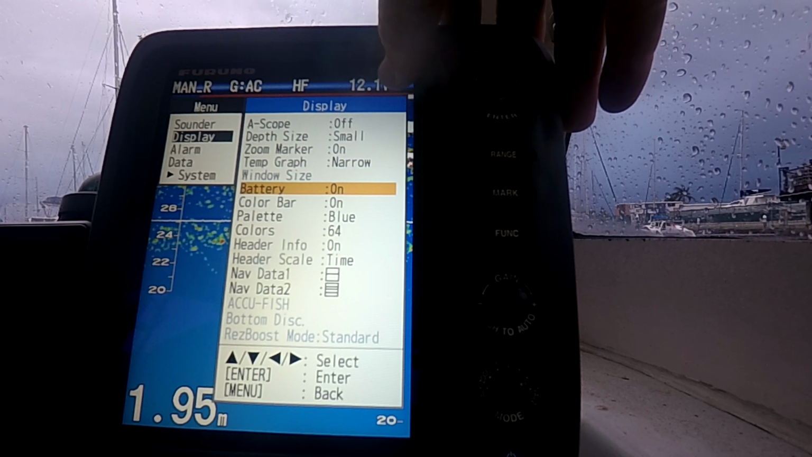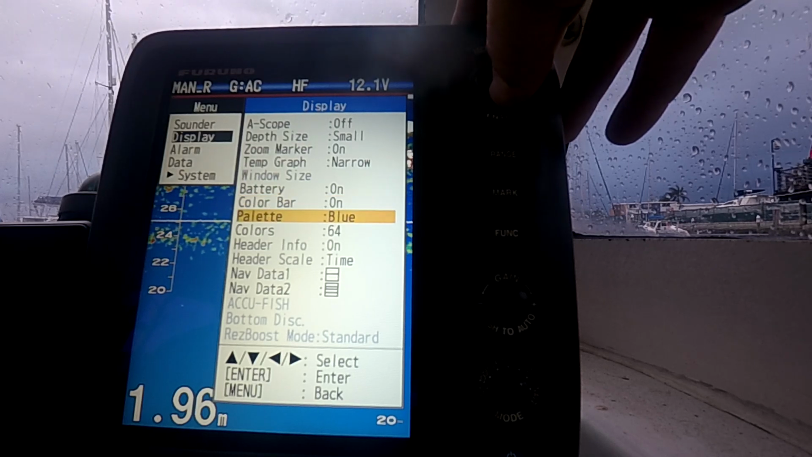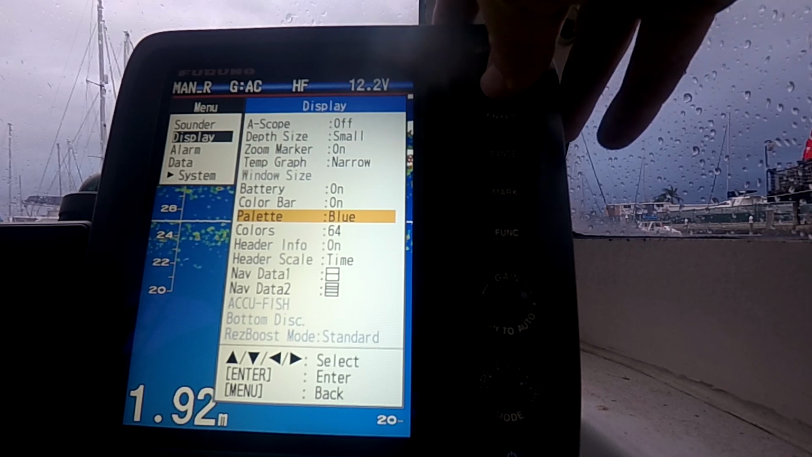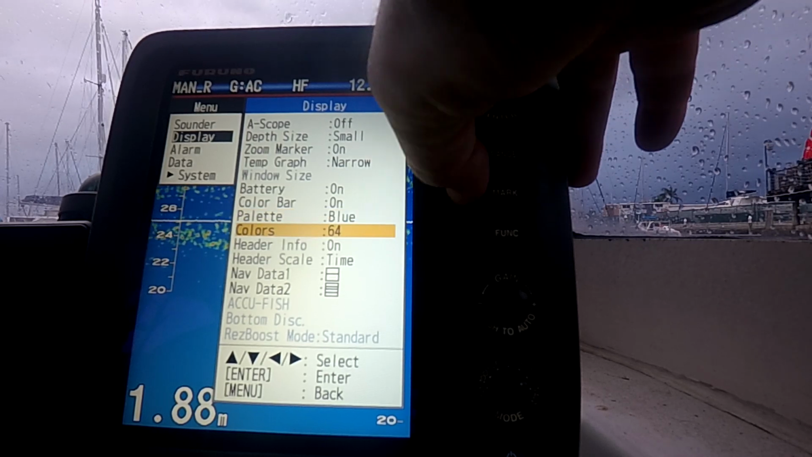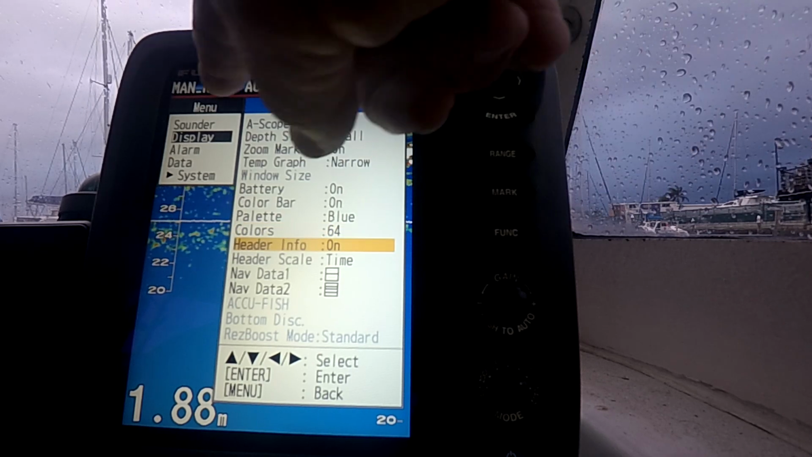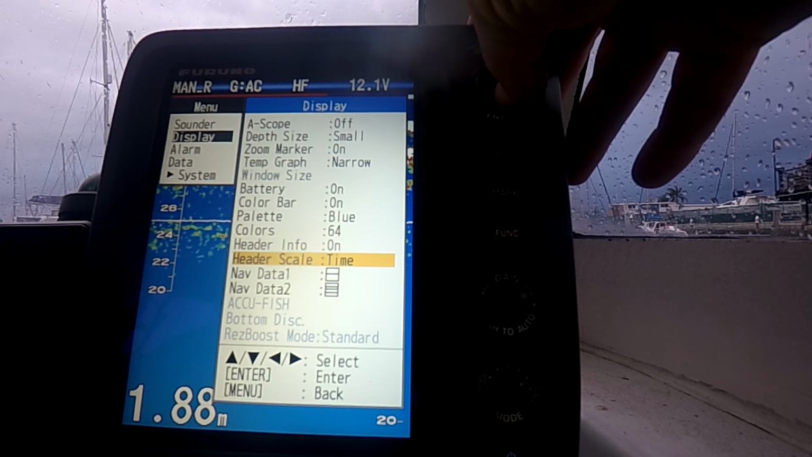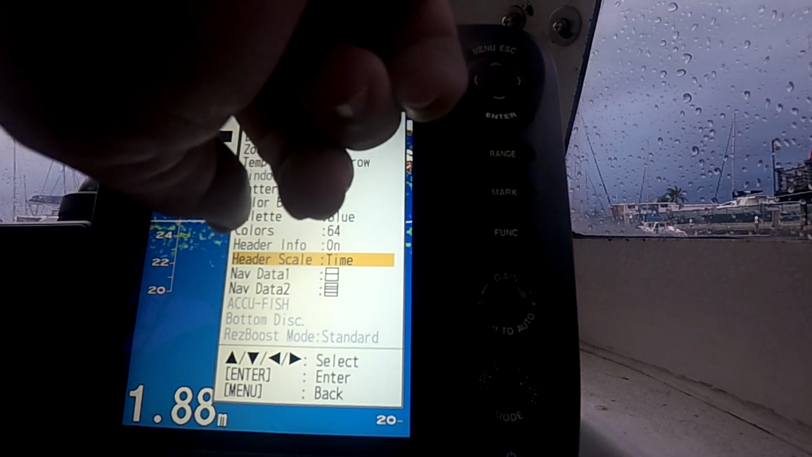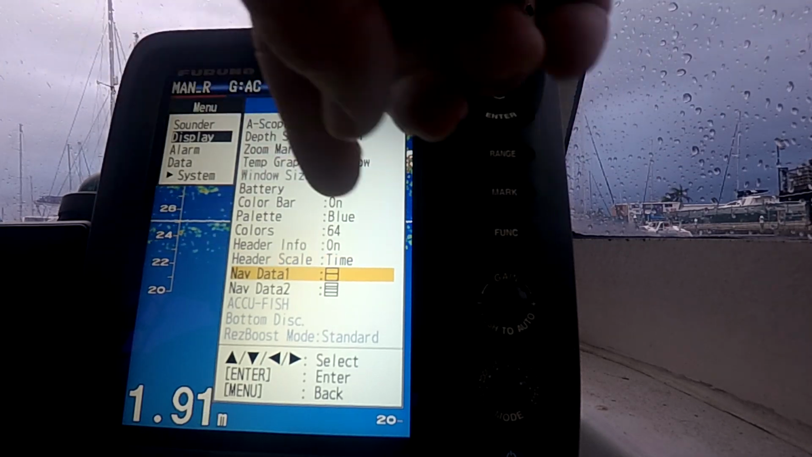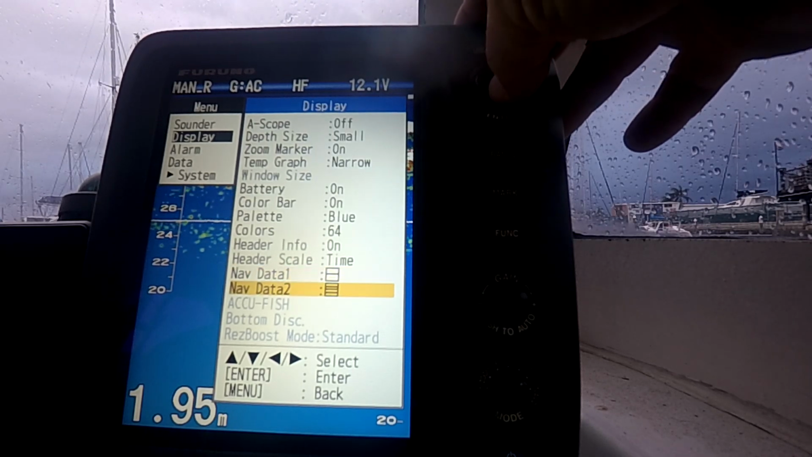Just got the battery display on, color bar on over here like we explained. Blue palette, like I said, I'm running on blue palette. You got black, you got white, you got night vision. Colors, I'm on 64, might as well use all of them. Header info on, so that's all this info up here. Header scale, time, yeah, you can see this time bar coming through here. Nav data, so I've got temp on. You could run all sorts of nav data on the screen.